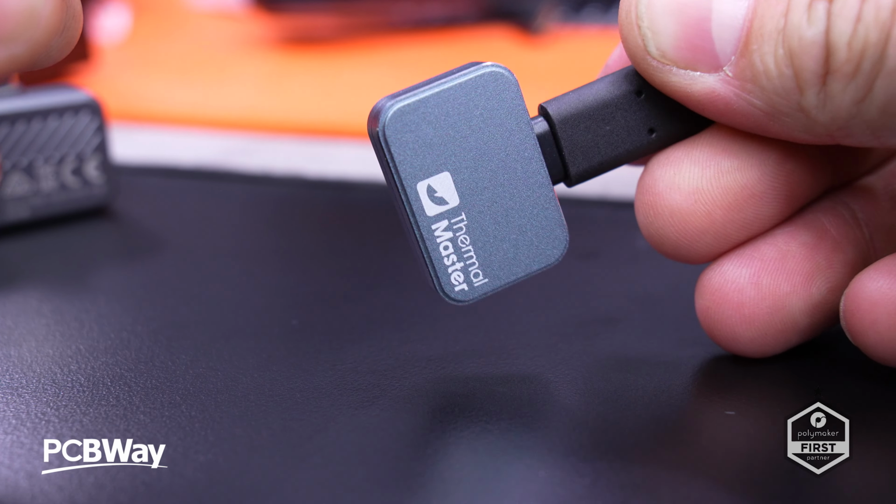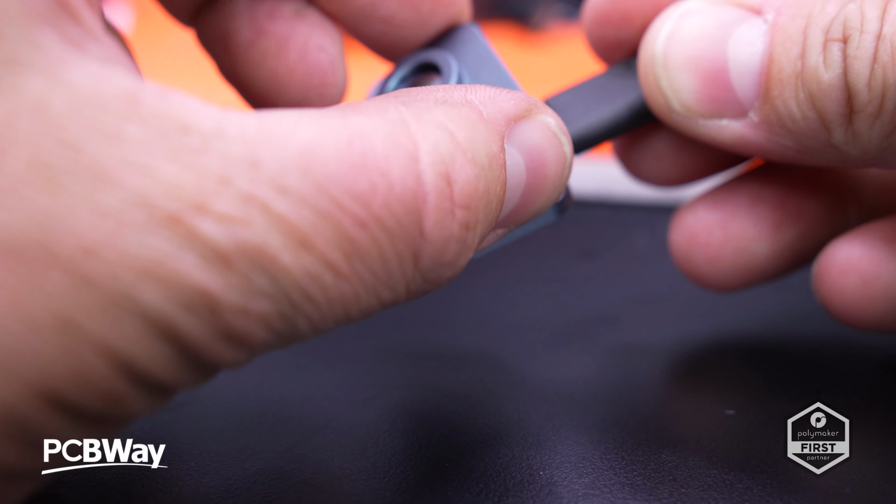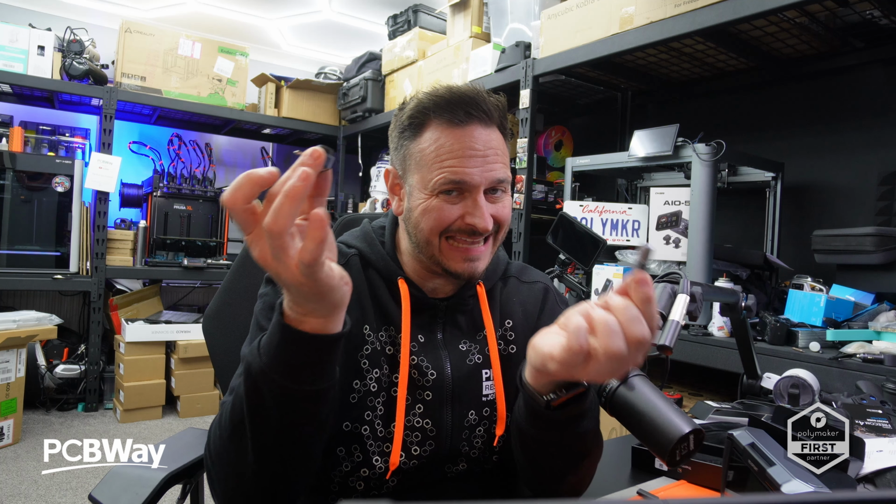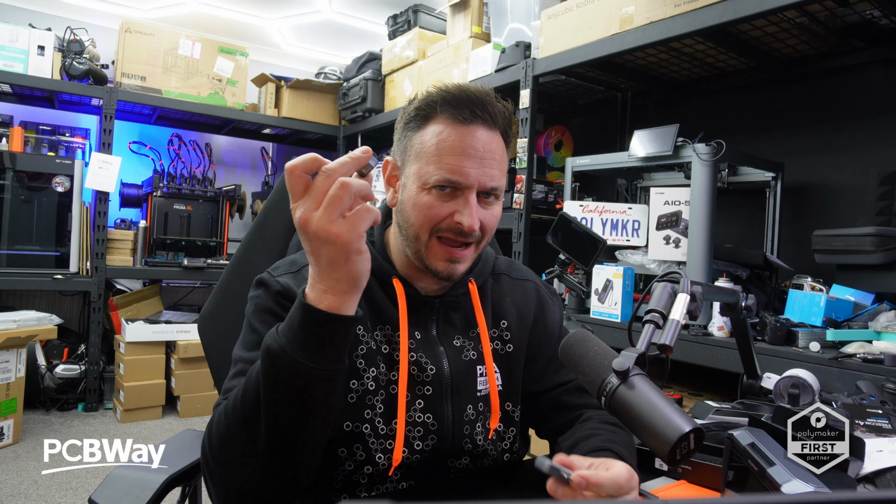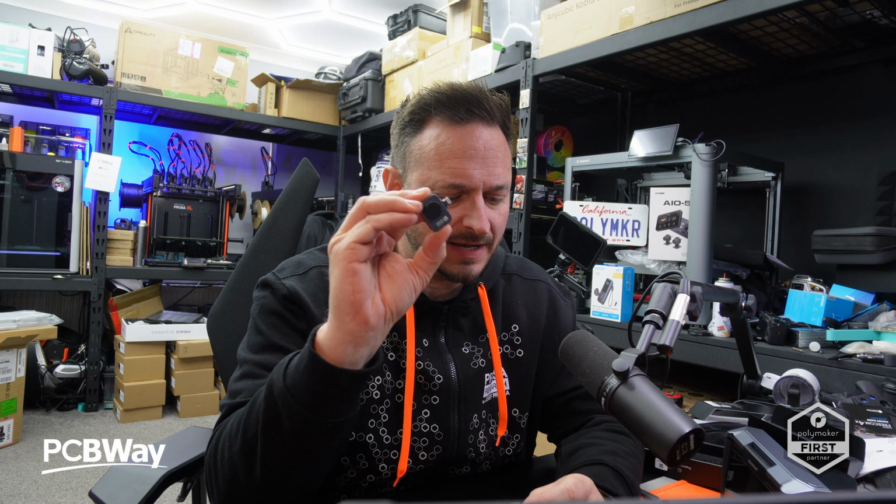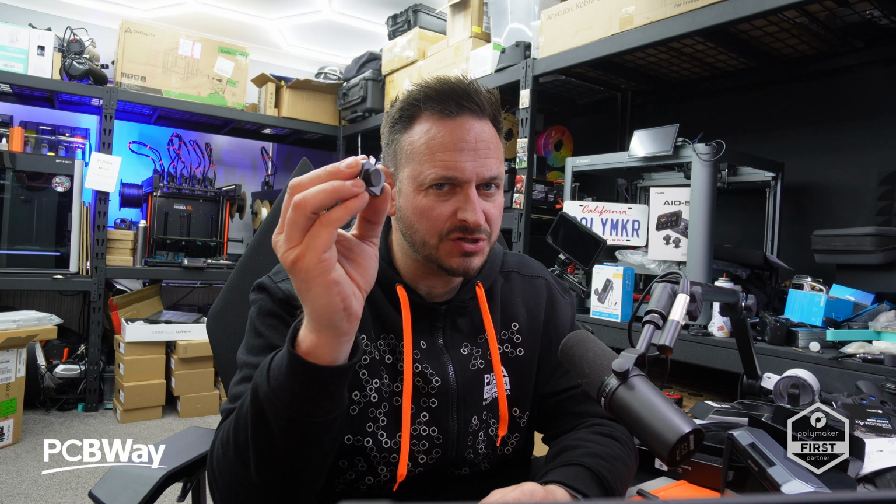Aside from maybe buying or 3D printing a case for this, well, I do prefer the Pro 2, and that's very much down to the apps and the quality of the image. So it is double the price, but I guess that's what you pay for. You're paying for that overall quality, and that's going to be again down into that hardware, I believe. So Micro E versus the P2 Pro. P2 Pro certainly comes out on top.